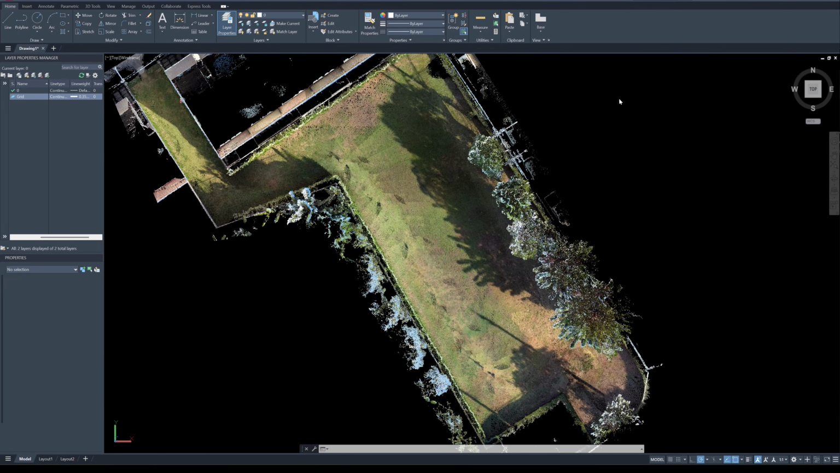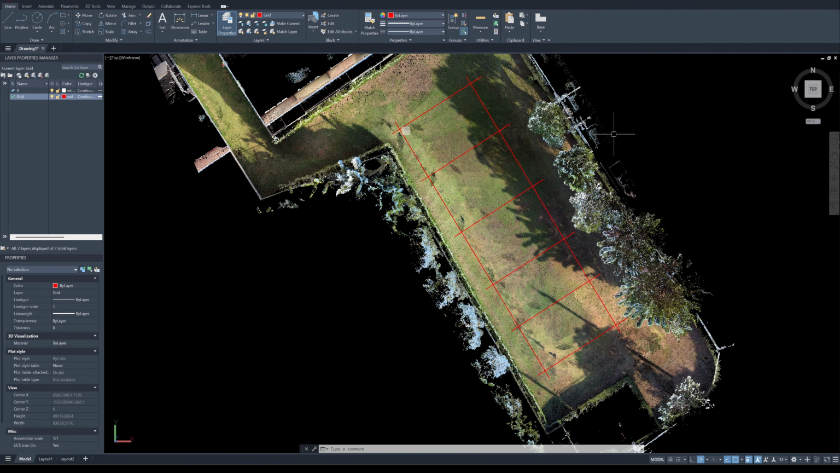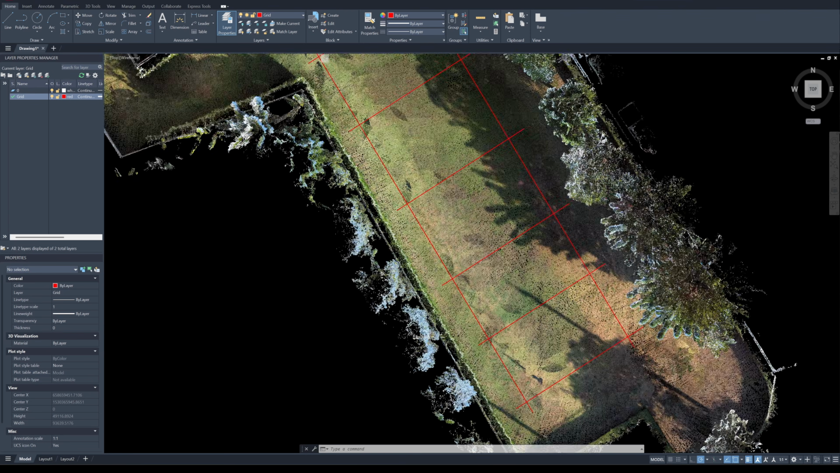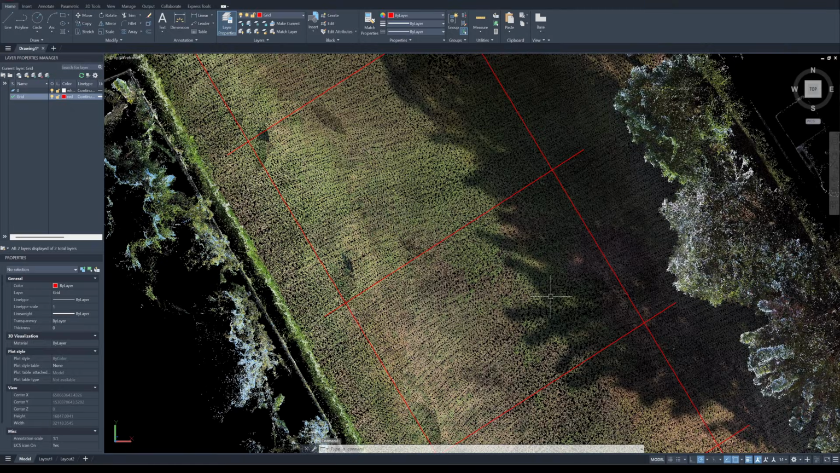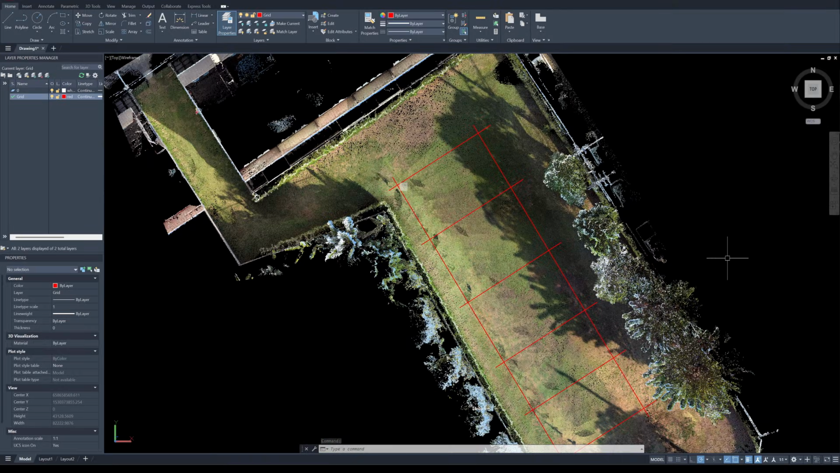Okay, this is in AutoCAD. This is the most common use case that I do with the SLAM LiDAR RTK. So you can get the position of the foundation for staking out using the GPS.